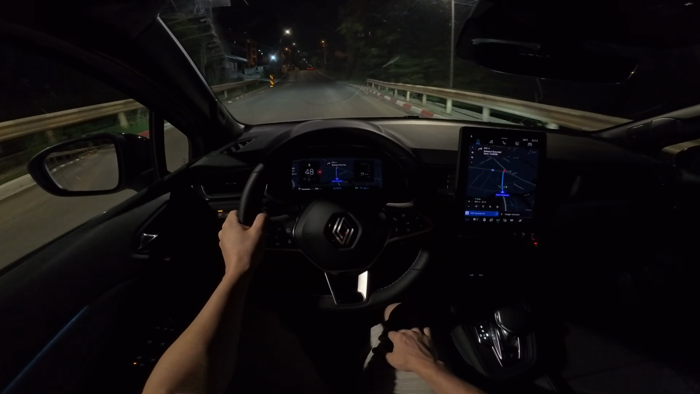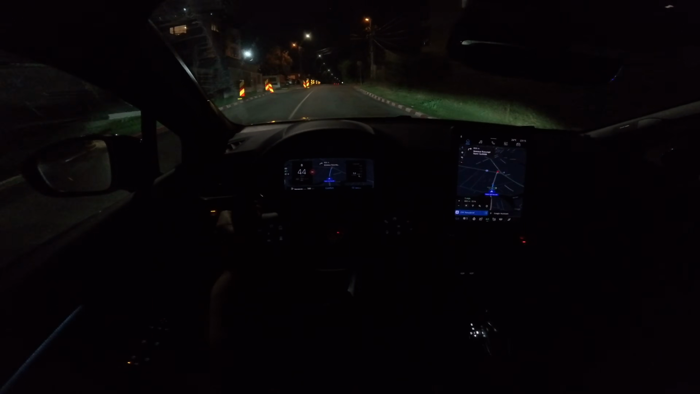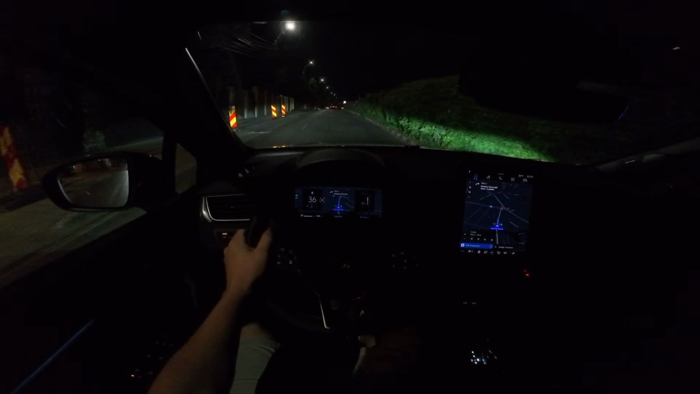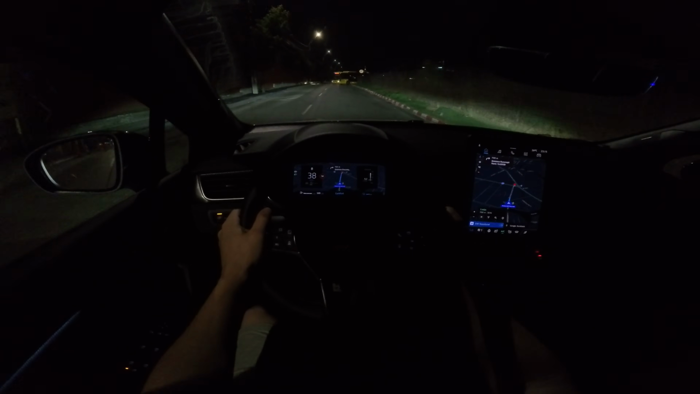Even though here the roads are not perfect and you have some holes on the roads, the suspensions are super good set up, they are soft and nice. I like the way they set it up.